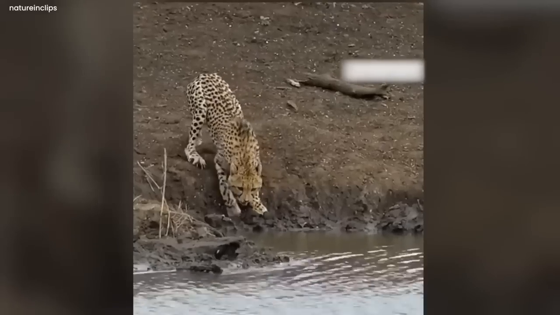Crocodile's attack on leopard. So close to the crocodile.